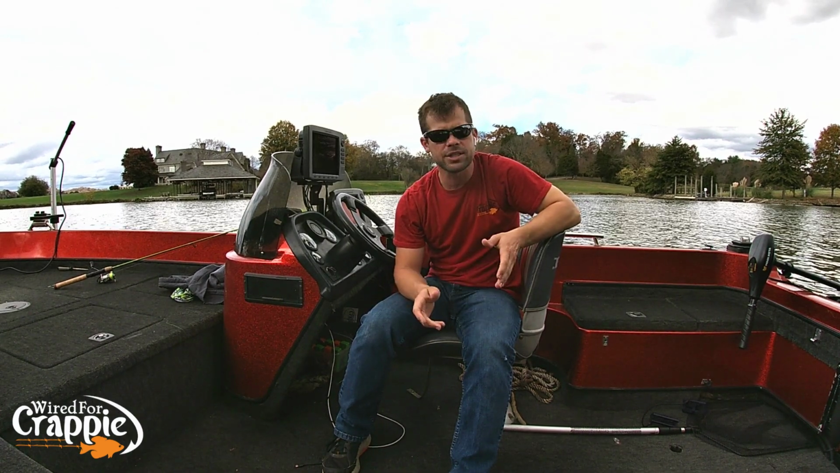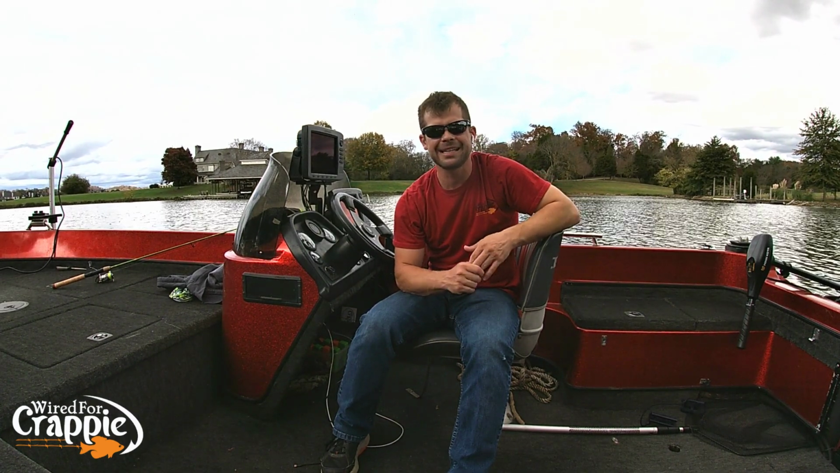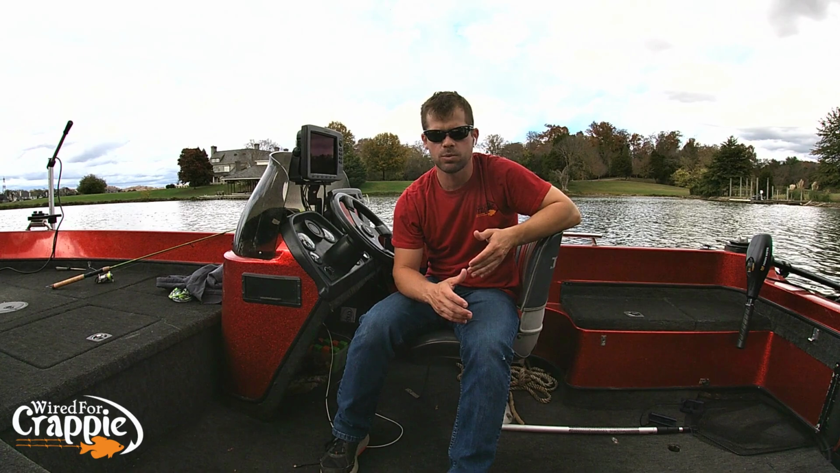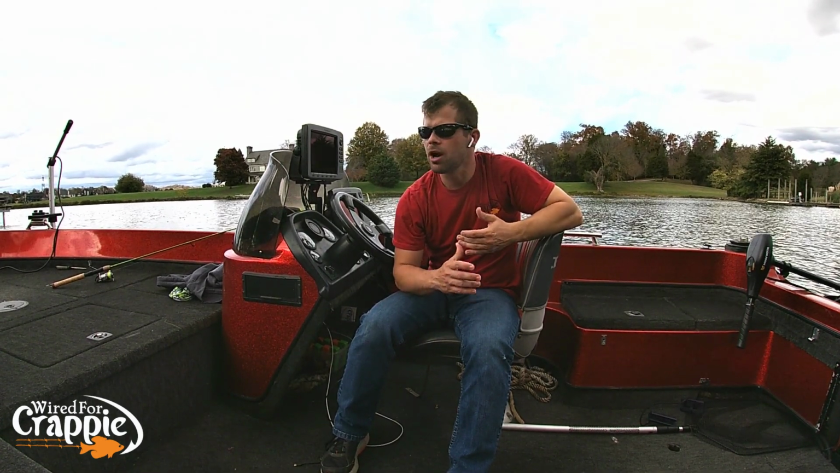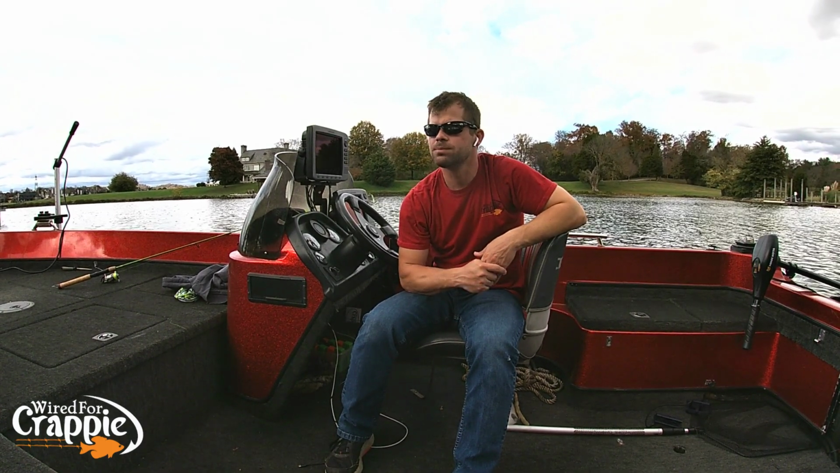Okay, points. Let's talk about points. Points are really good areas for crappie. Crappie like that depth change just like any other fish would, but they also like structure. So crappie will set up on just a point without structure on it, but most of the time when you find a point with structure on it, you're going to find crappie. Again, I hope that helps.